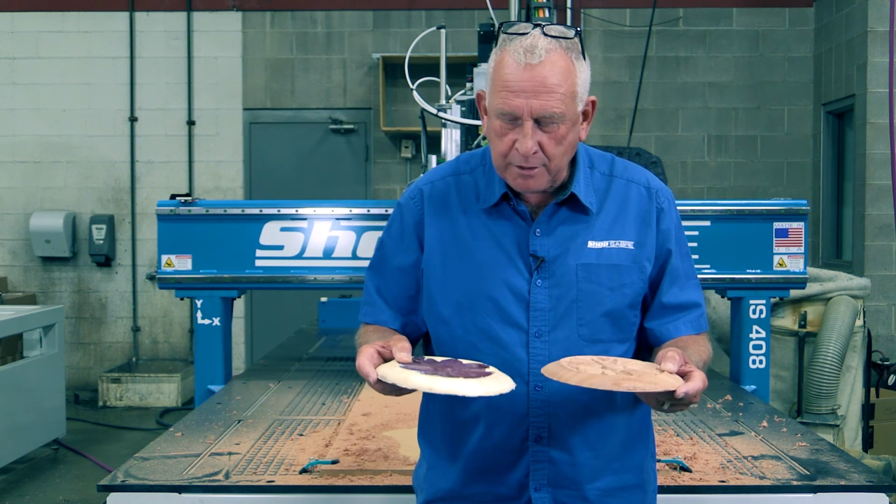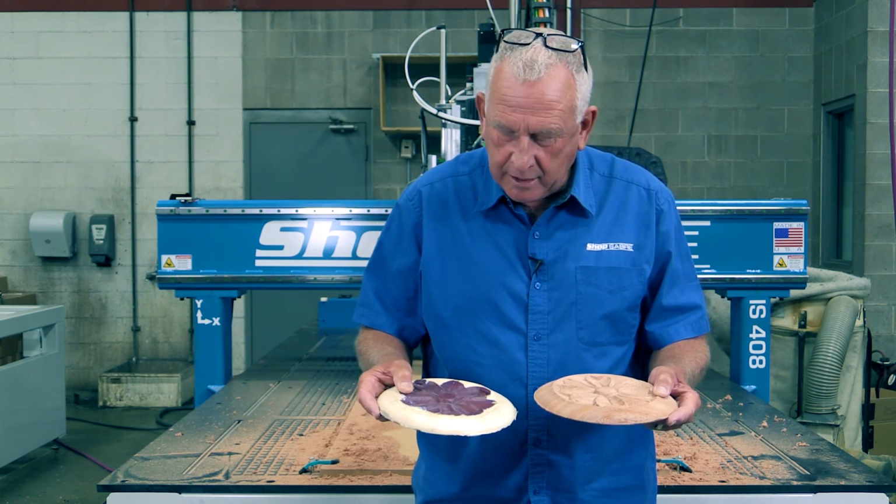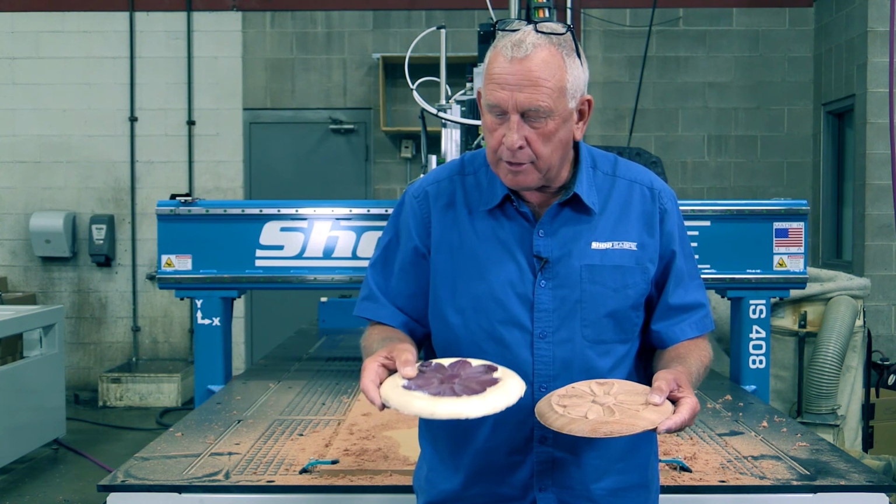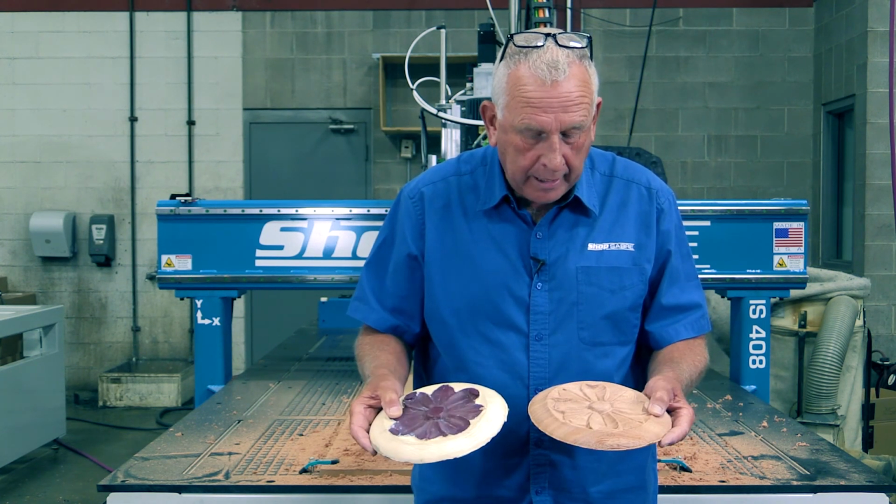Well, we just finished the re-engineering project, and it's unbelievable. I can actually see the tool marks from the original 100-year-old part on our newly created part.